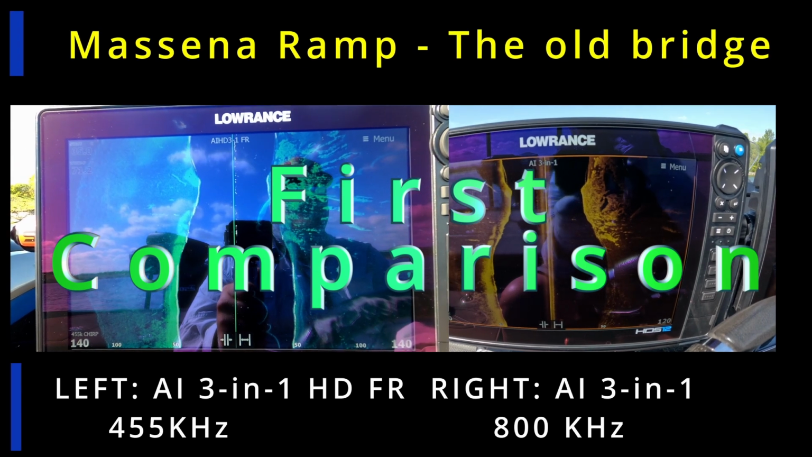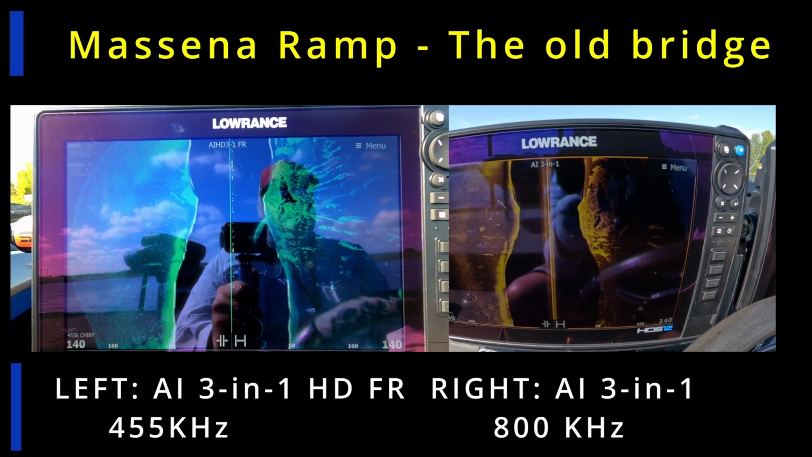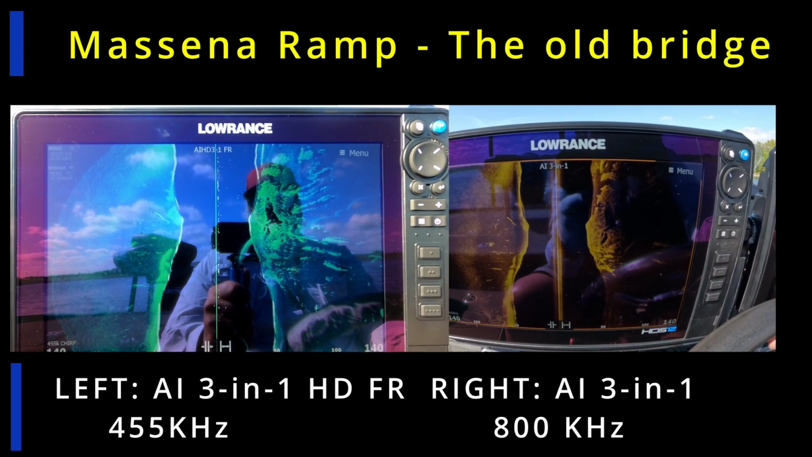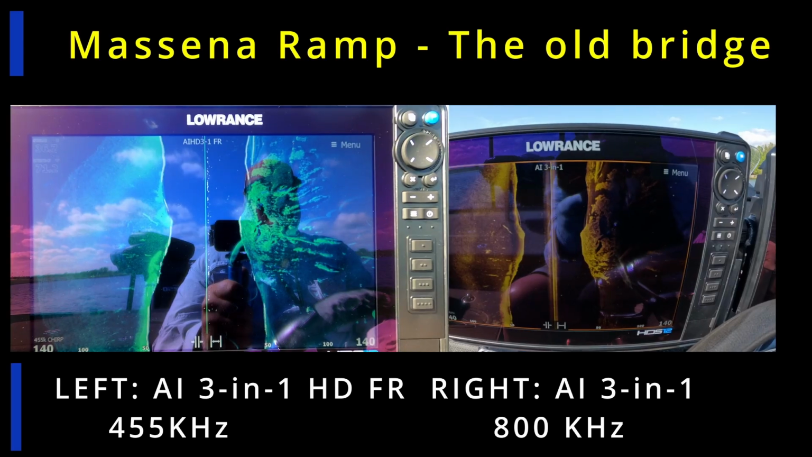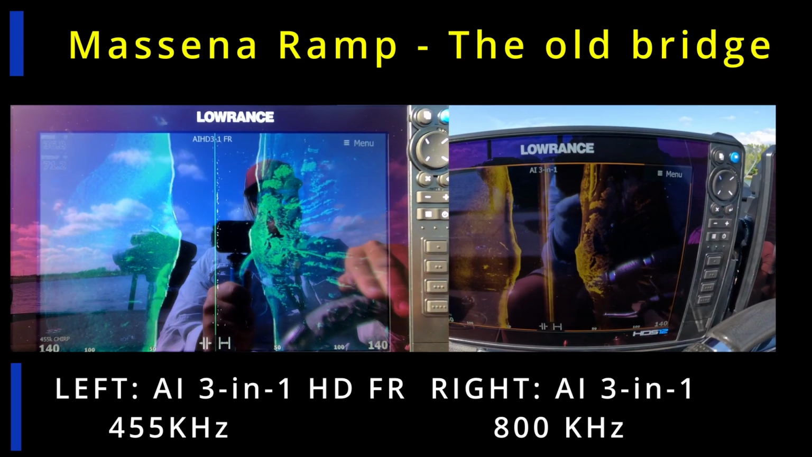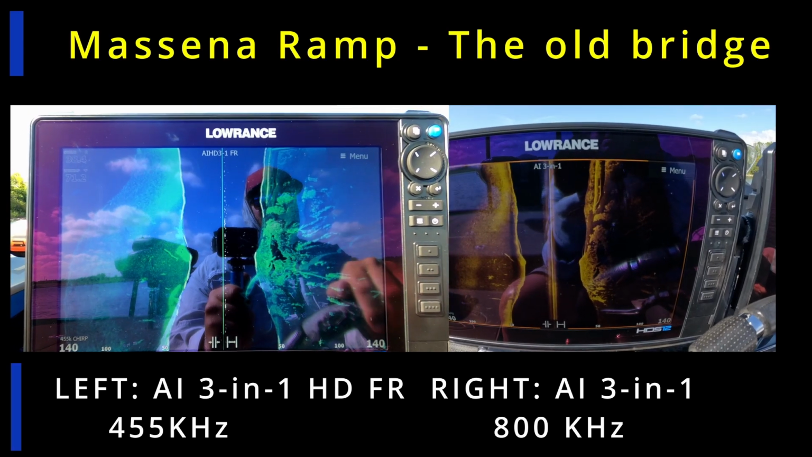Our first comparison area is the Messina Dam area, or the ramp area. This is the dammed-up area where the Messina intake is, and we're just going to drive through there. We also discovered, as we were driving around a little bit, there's an old bridge in there, and we're going to show you some shots of that.